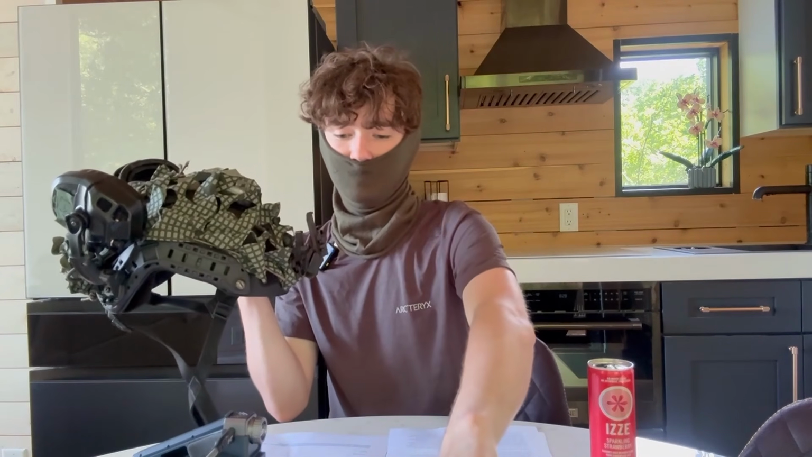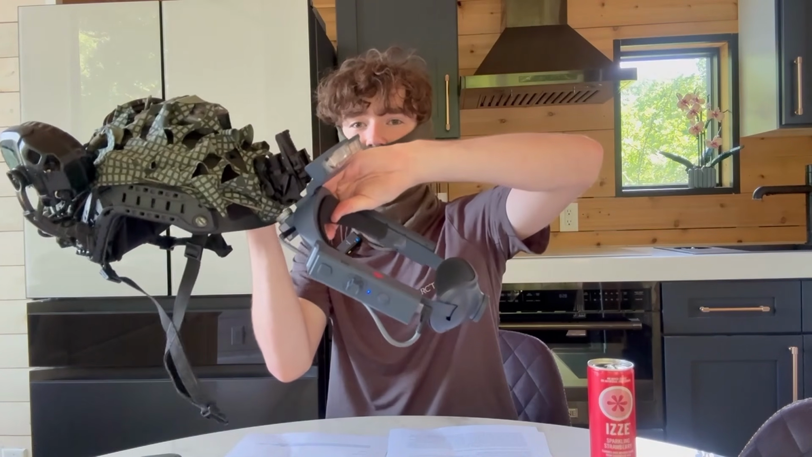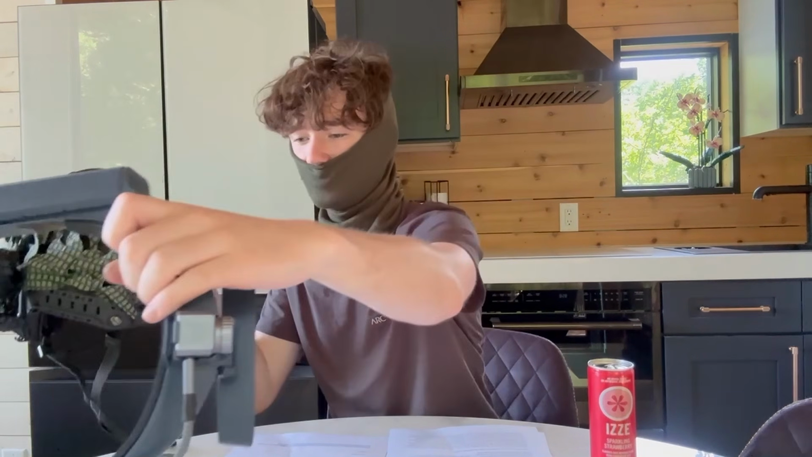And I think it'd be super cool and probably have a pretty large consumer base, especially if they can find a way where you just mount that little part to the helmet, like you see what I'm doing right now. That'd be so cool. I'd love to see that.